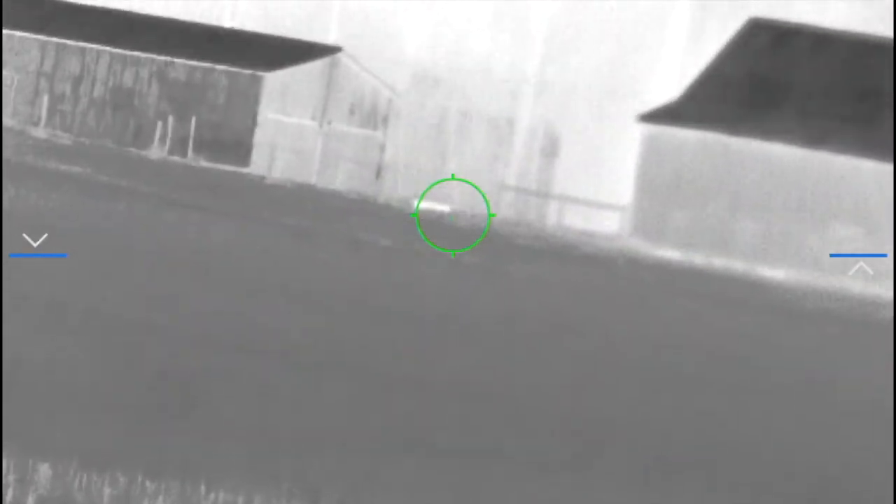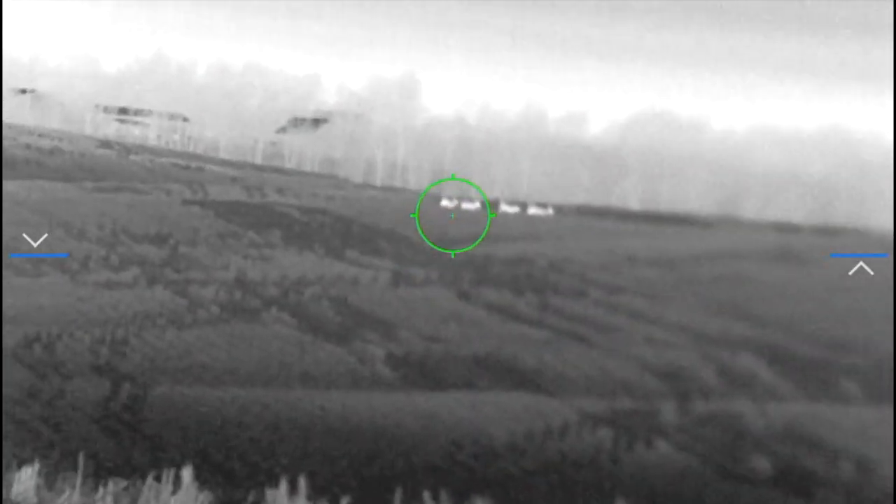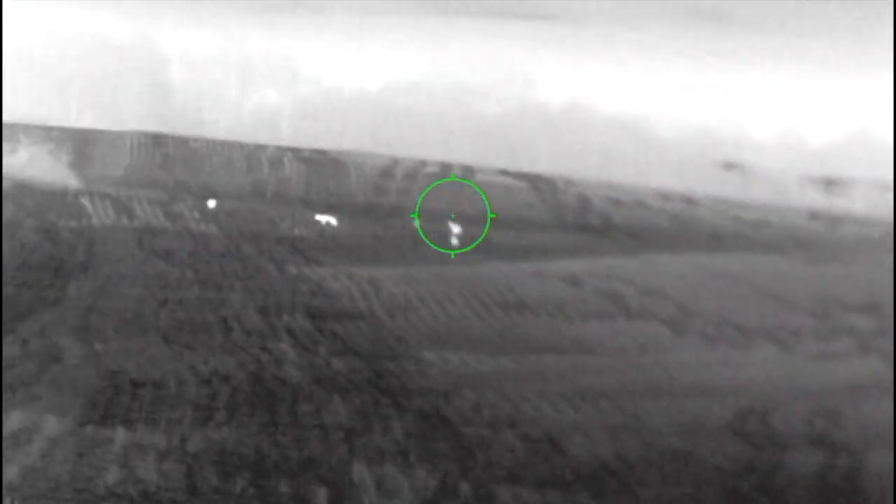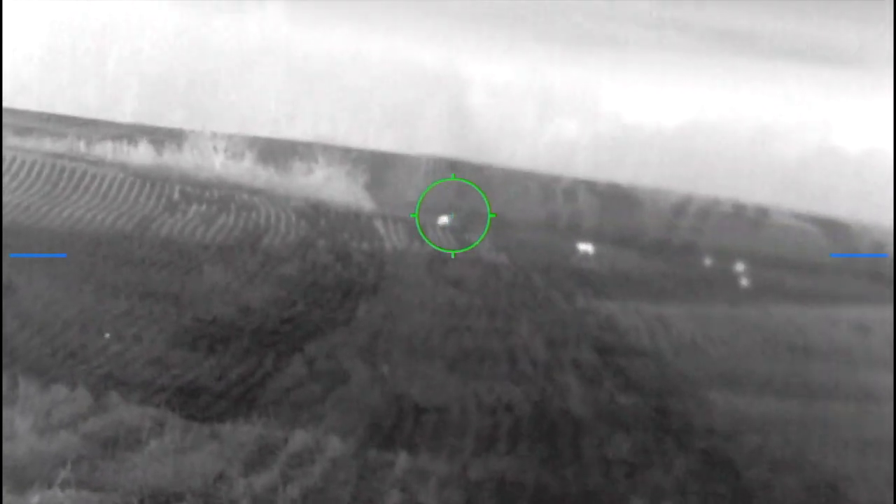Those are heading over to the hill. Again, back over towards the barns. And just a couple, I just turned it on, recorded for a little while, and turned it off. And those 4 deer are heading over to the creek on the other side, close to that tree line. And then there's about 7 more deer right there.